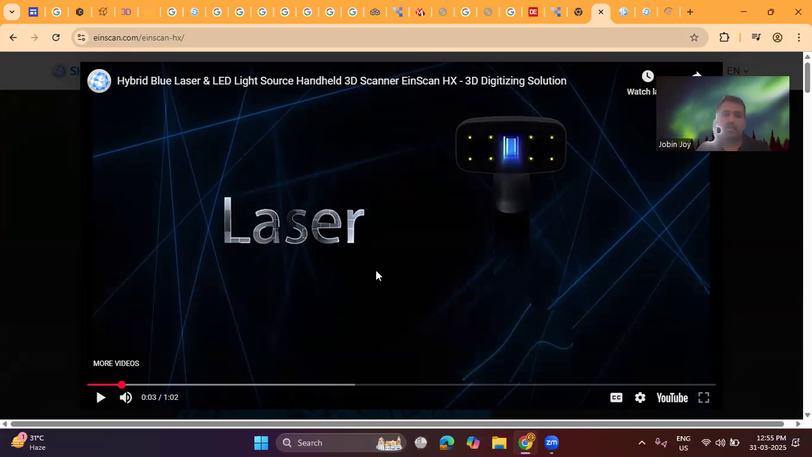As I already mentioned, this is a hybrid 3D scanner. That means it is using a laser and another one, an LED light source.